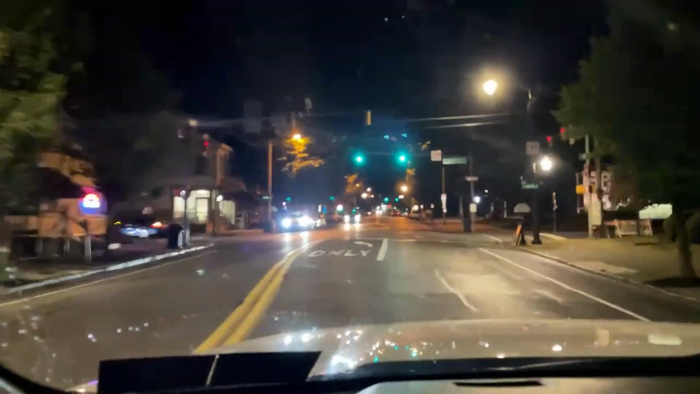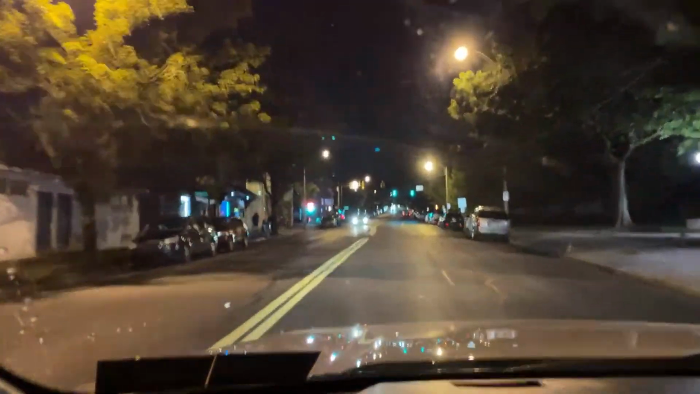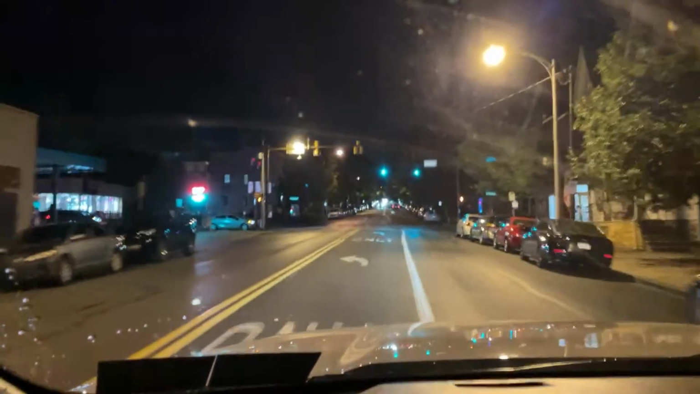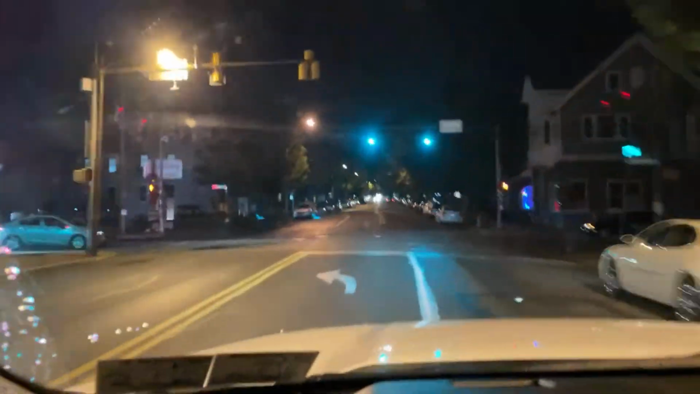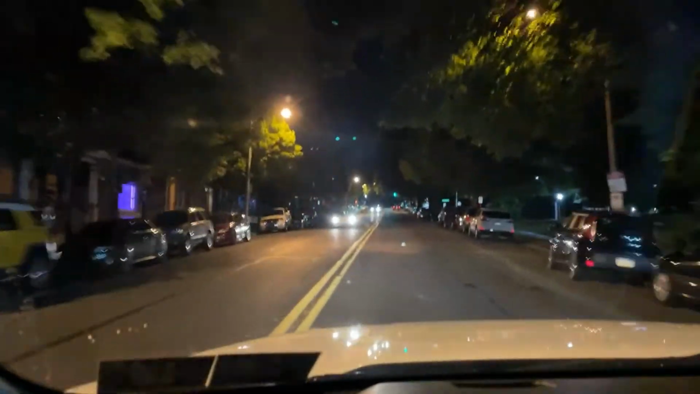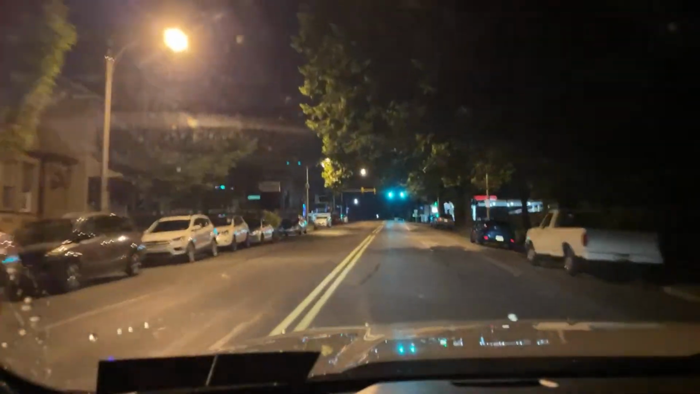Humid. And a small storm blew by, just some rain. Nothing to get excited about. Yeah, it's still pretty humid. It's not as hot as it was.